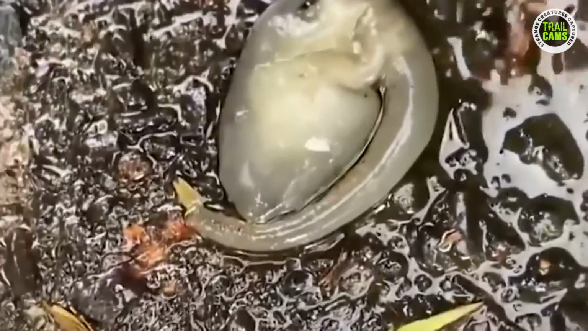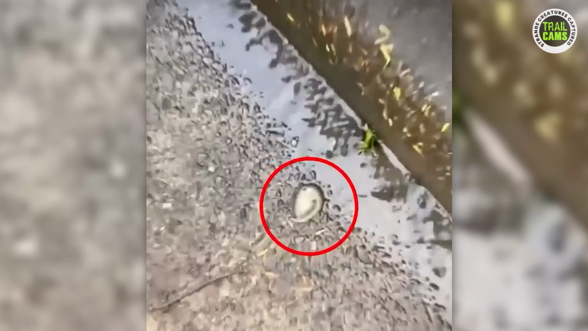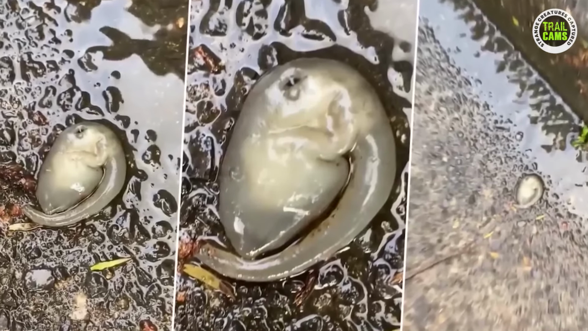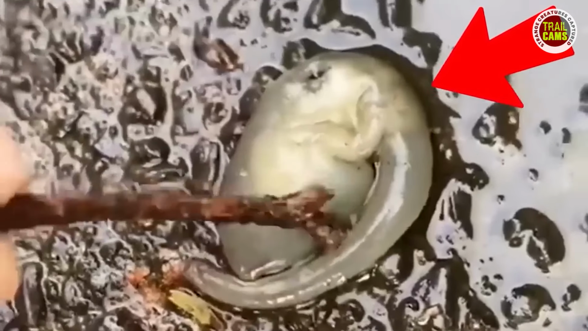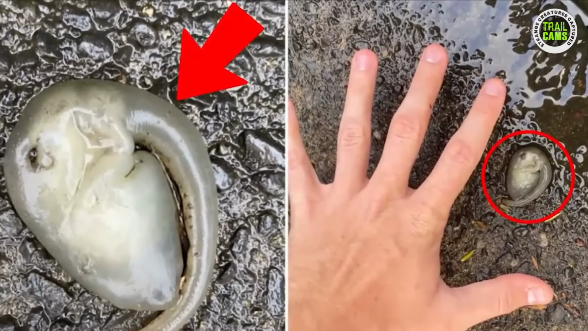A group of brave explorers stumbled upon this creature that looks like an embryo in a place far away from any river. And that's where things get really puzzling. How in the world did this creature manage to end up there, considering the river is nowhere nearby? It's a riddle that has left experts scratching their heads and ignited fierce debates among curious minds. Is it perhaps a creature that can adapt on land?